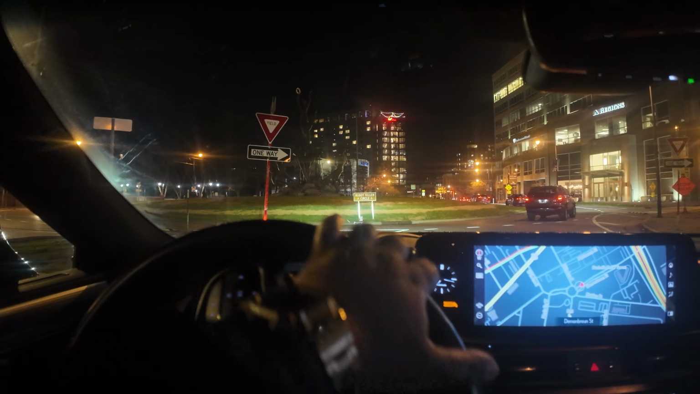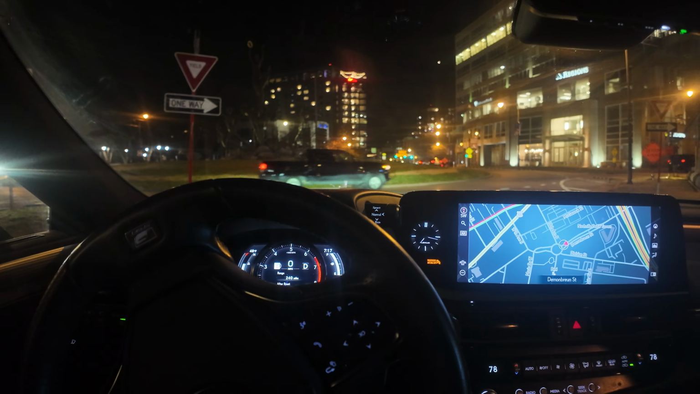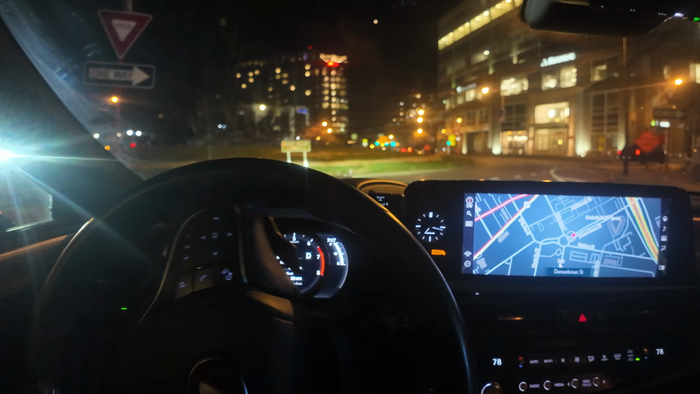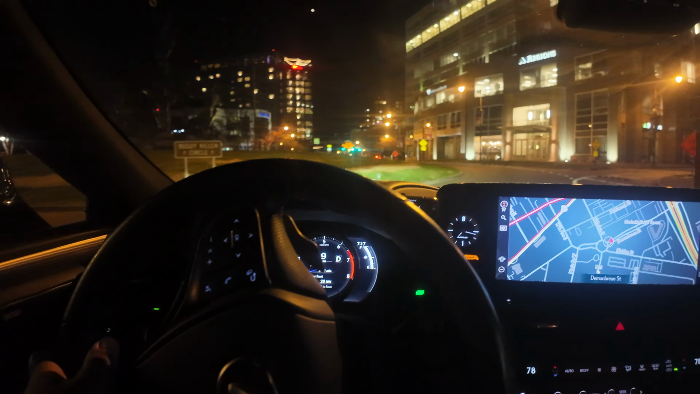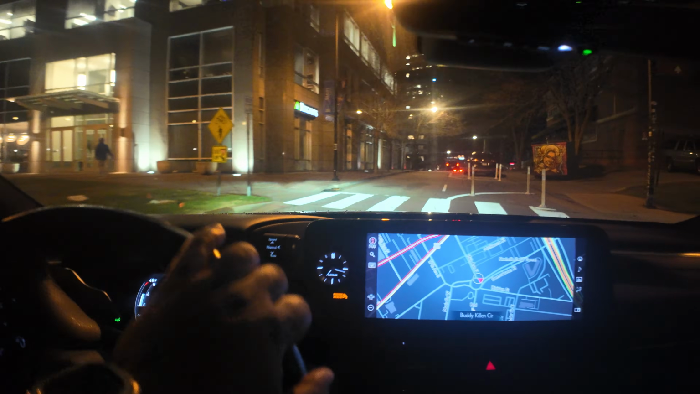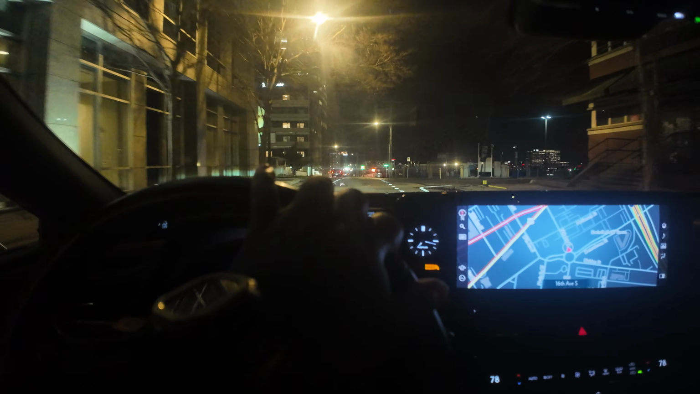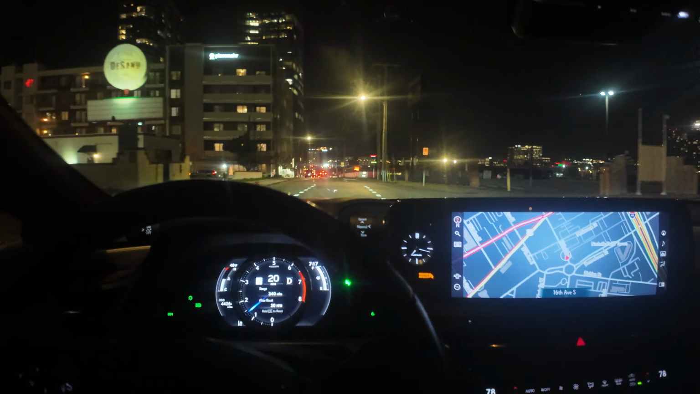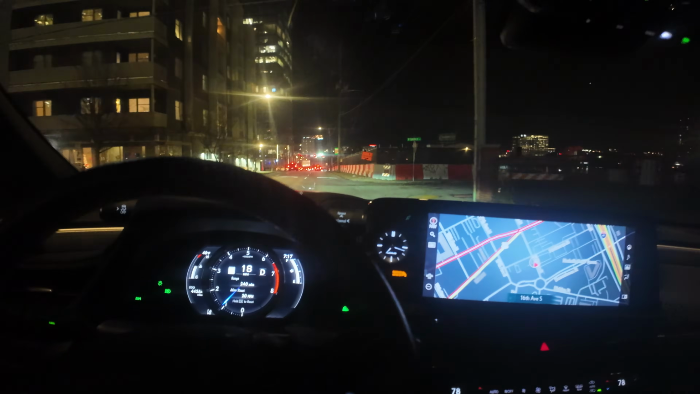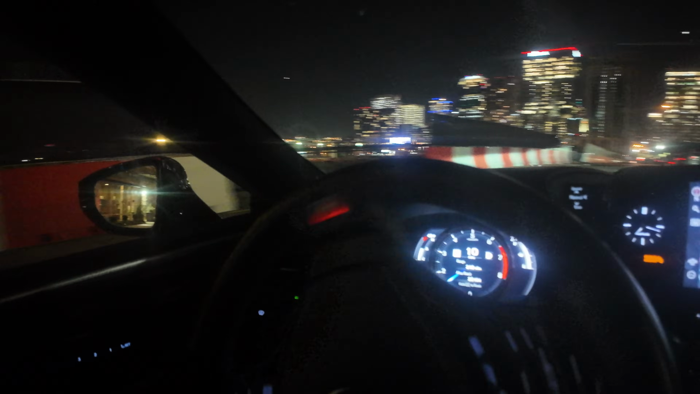Is that parking spot open? God dang, somebody's in it. That's the dumbest parking spot ever. It literally got 1 spot. Literally 1 spot available. Let's see about, oh man. Uh-oh. We might got action.